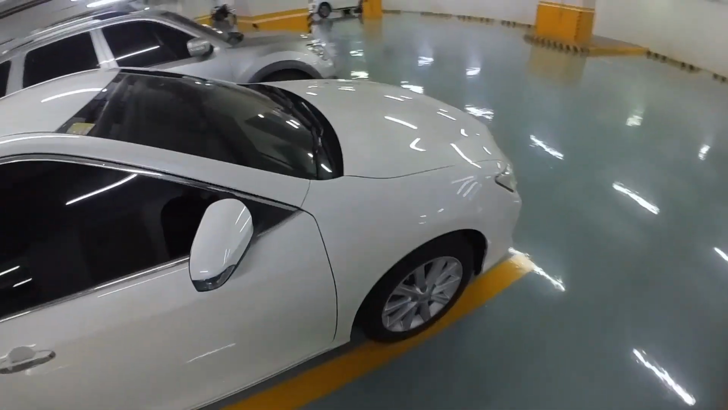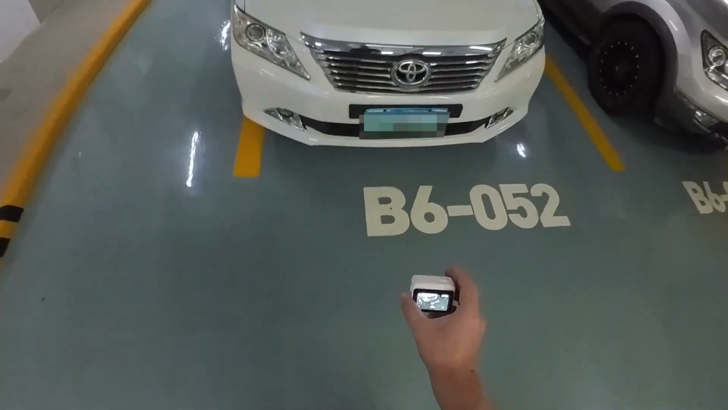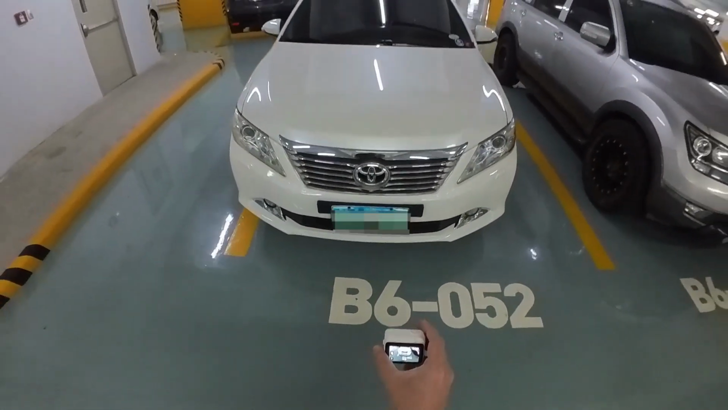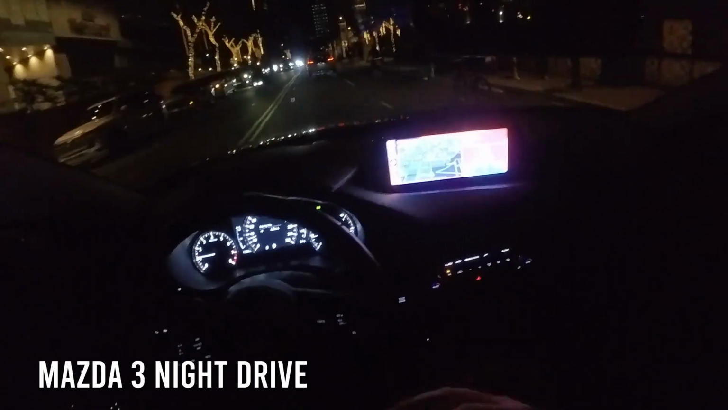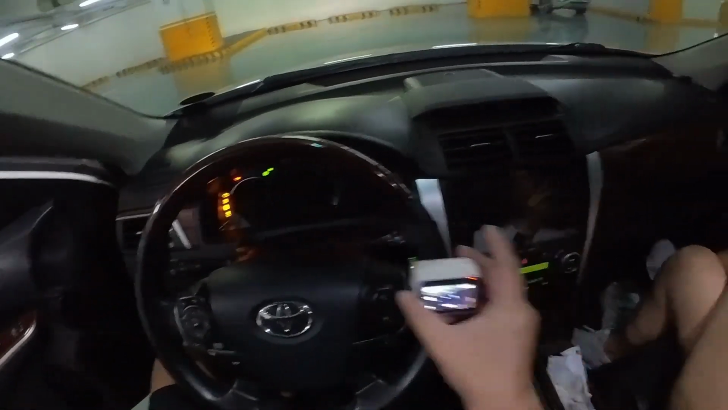Hello guys, so today or tonight we're gonna do a POV of the second-hand Camry I bought. So this is the V6 one, and let's start it. So night drive naman tayo. So after the Mazda 3, we'll do a night drive of this car naman. So start.